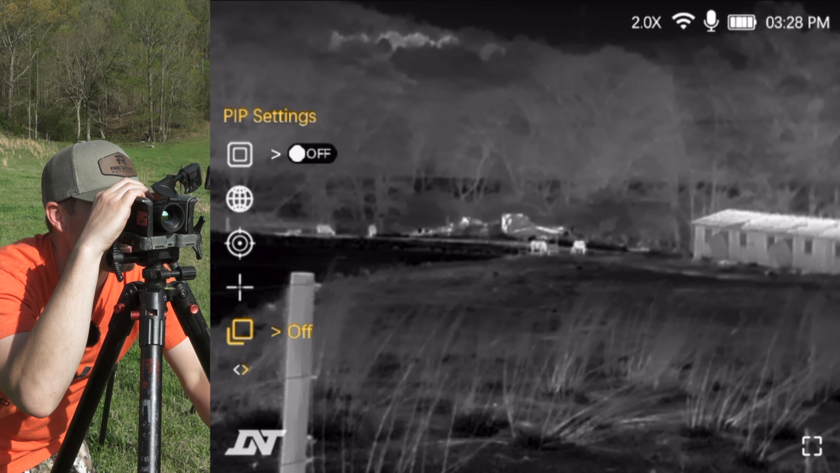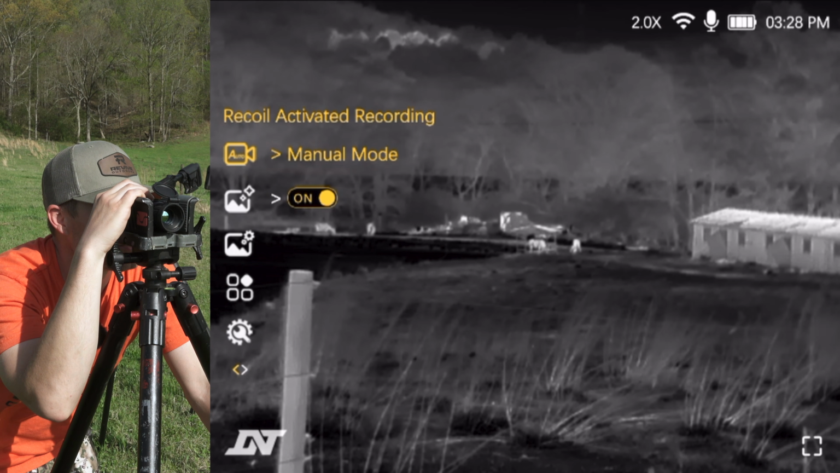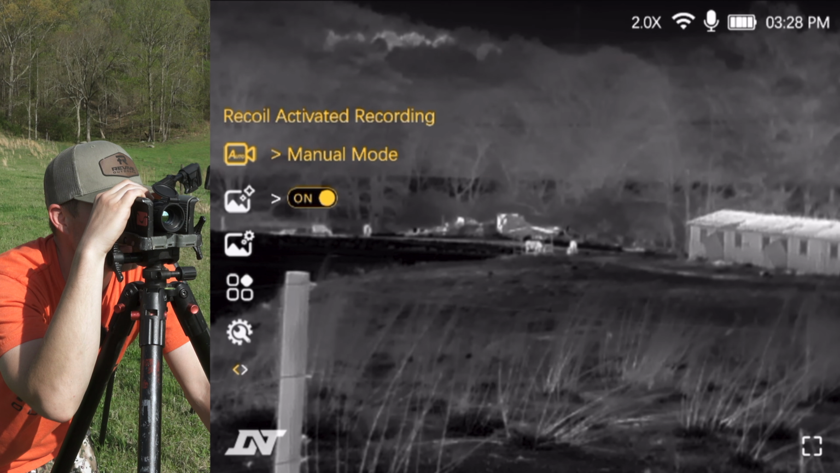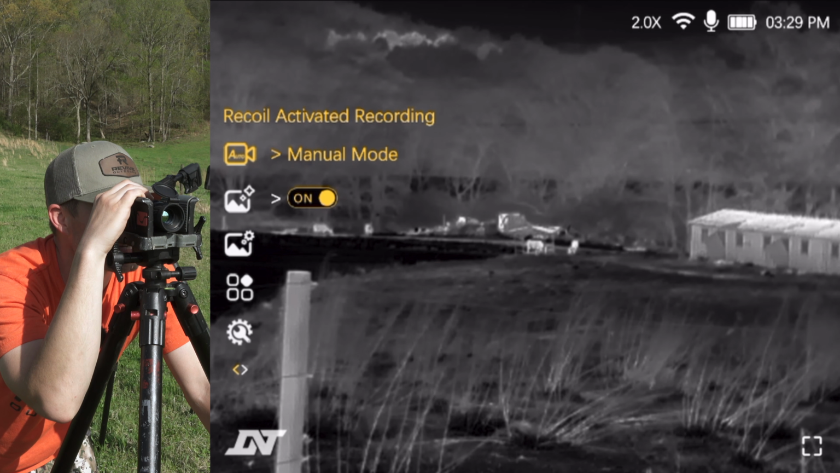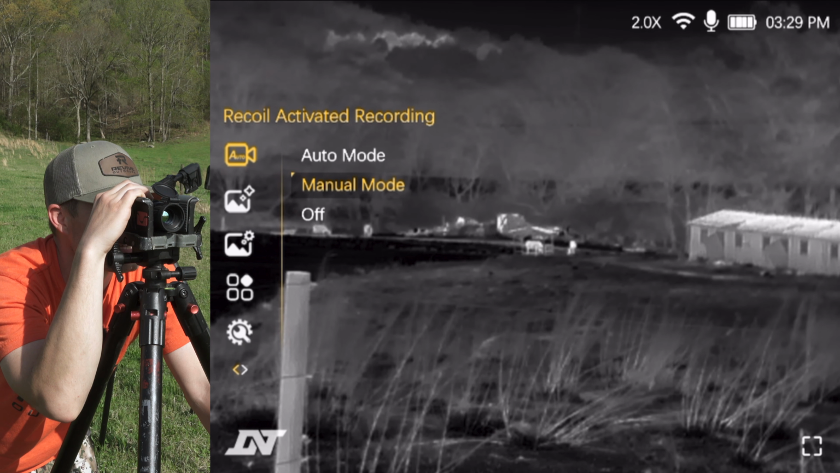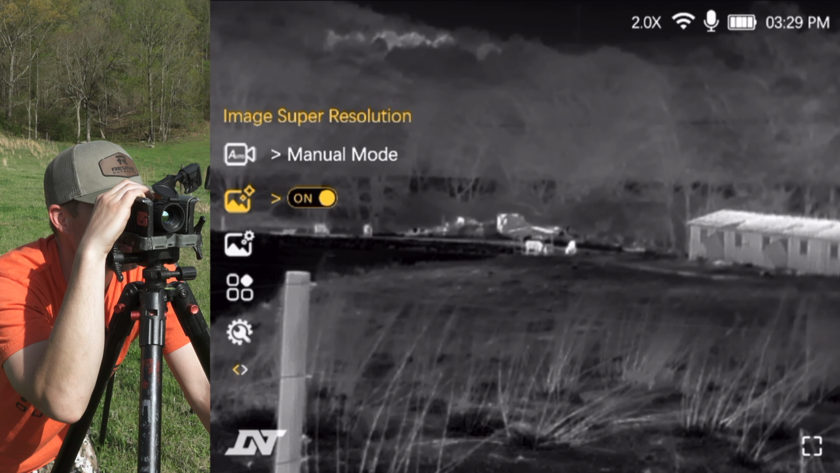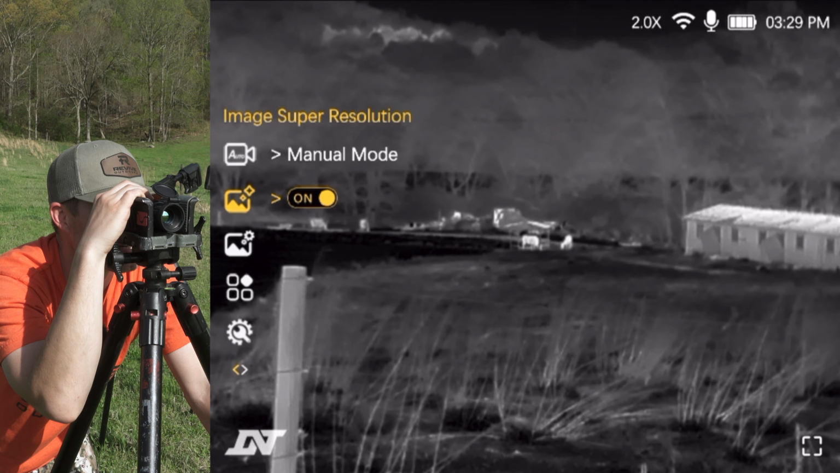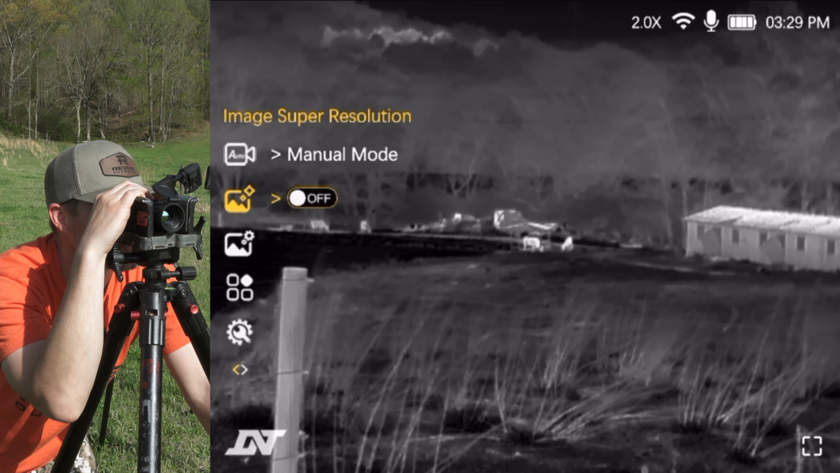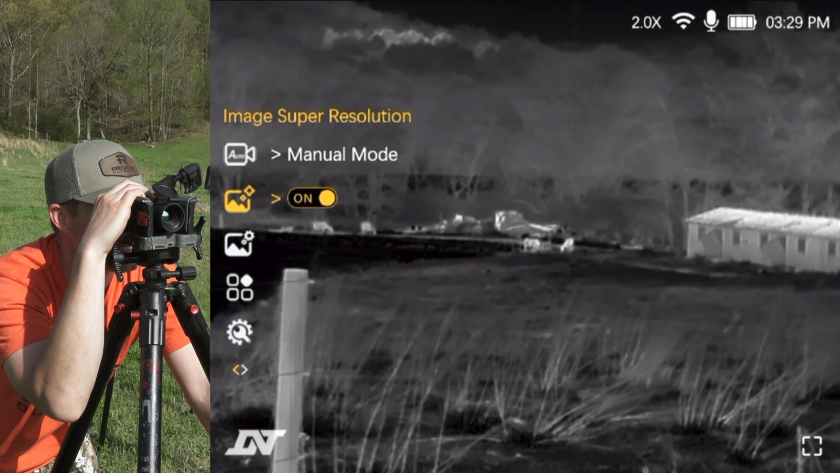And then once you scroll past the pip, you're going to go on to the next menu, and you're going to have auto manual recoil activated. Again, I have it in manual mode, so it will record when I want it to, and then you can turn it completely off. You can back out. You can see you have the image super resolution, the booster that I talked about earlier, and that's where your optical zoom is going to get clearer. So I'm going to put that on, so I just maximize the clarification of my image.